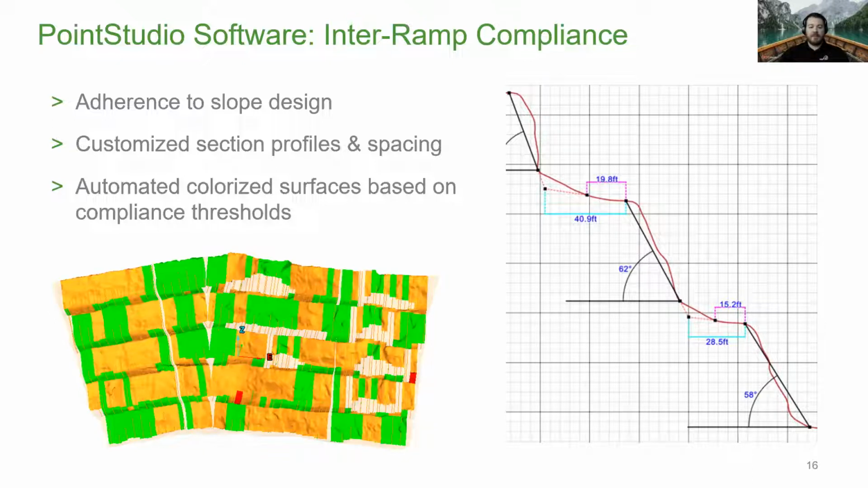So I guess just a couple things on this one. You kind of see the customized section profiles on the right side. It kind of gives you the as-built profile versus design, catch bench width, effective catch bench width. And then over on the left side, the surfaces that are generated from the point cloud data can be used to basically colorize the surface based on the compliance thresholds. So your catch bench width, bench face angles, all of those, you can kind of set up your own legends that kind of color code your surface based on its compliance. And the section spacing, of course, is something that's all user defined as well.